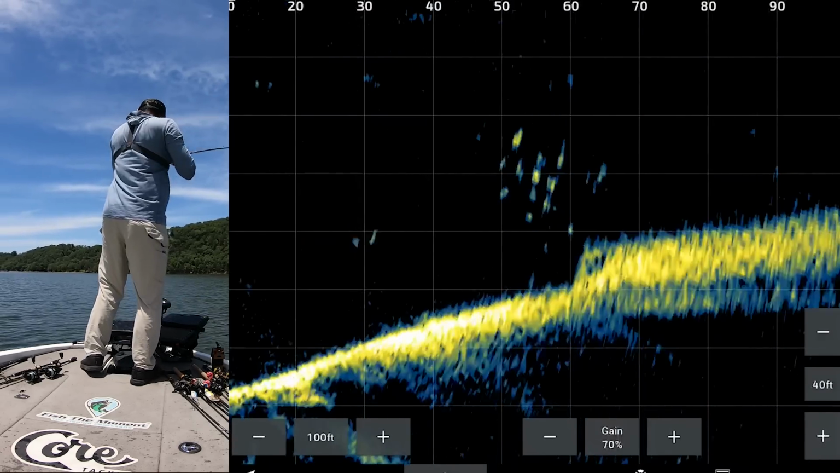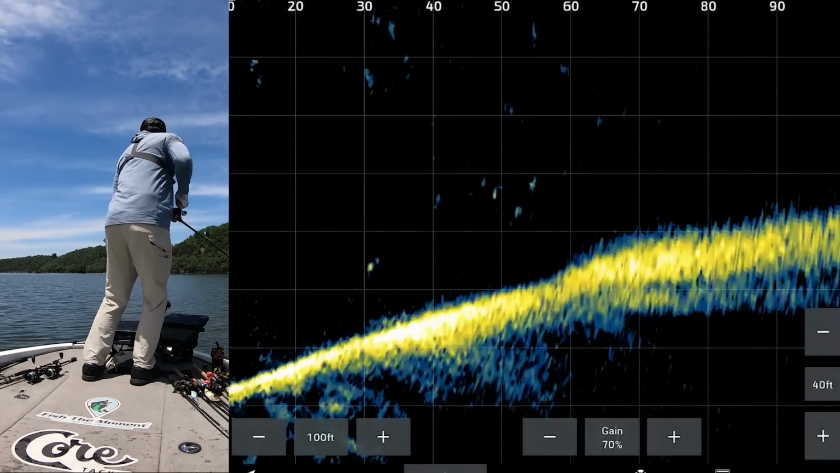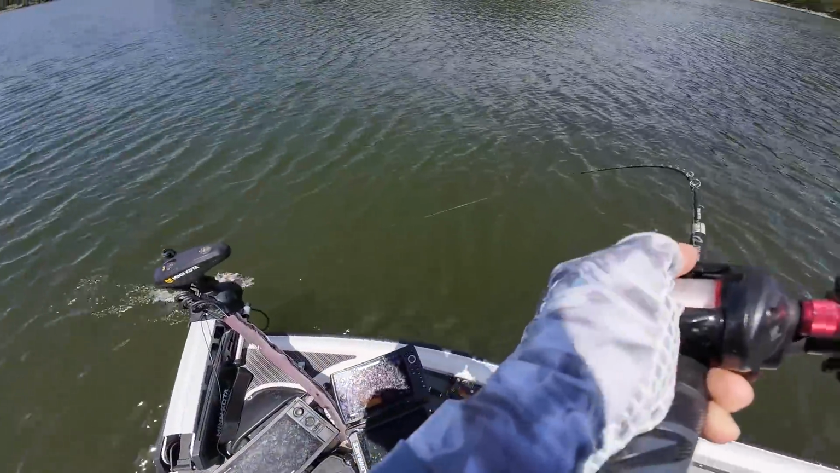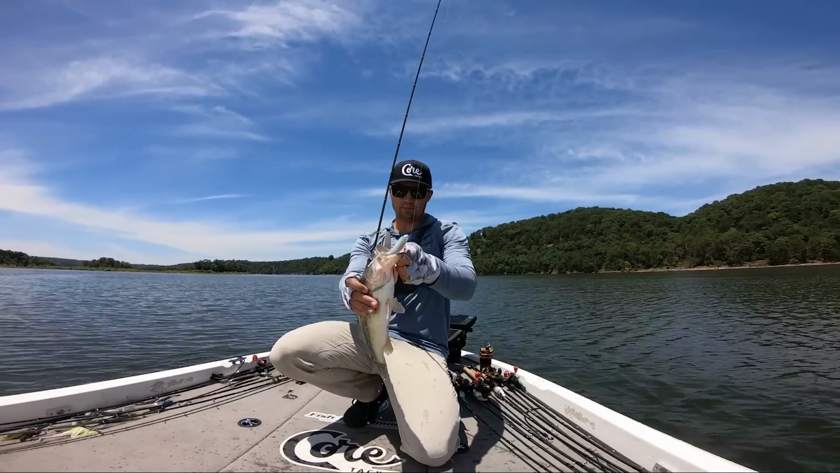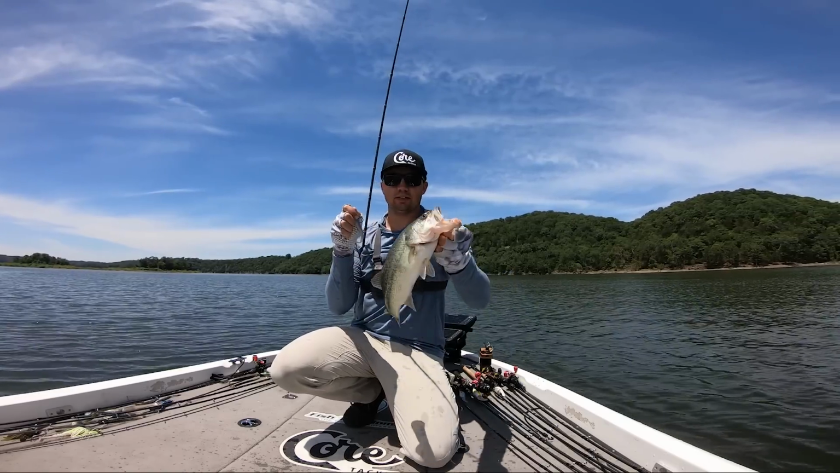Got him. There we go. Hair jig method. Let's see what we got. Doesn't feel like a real big one, but oh, it's a decent one though. Another almost keeper. Nice, better quality off the bottom, guys. That is a keeper, I think. Nice. Getting our limit going here.